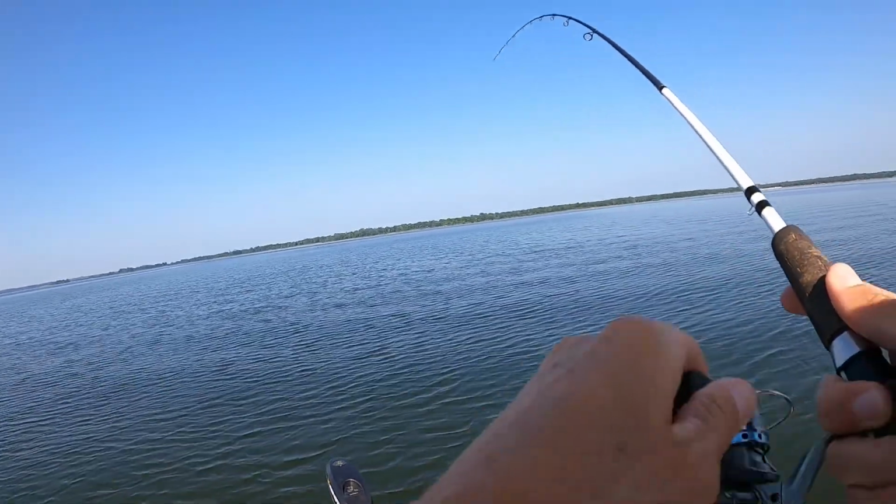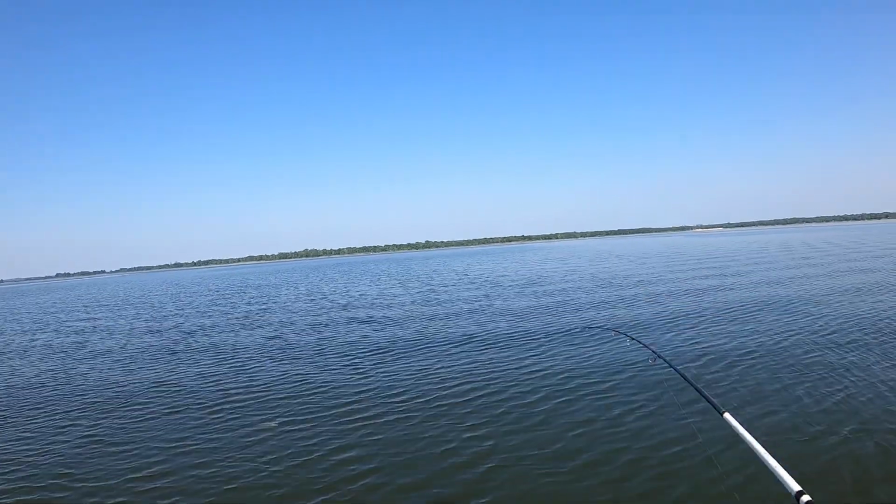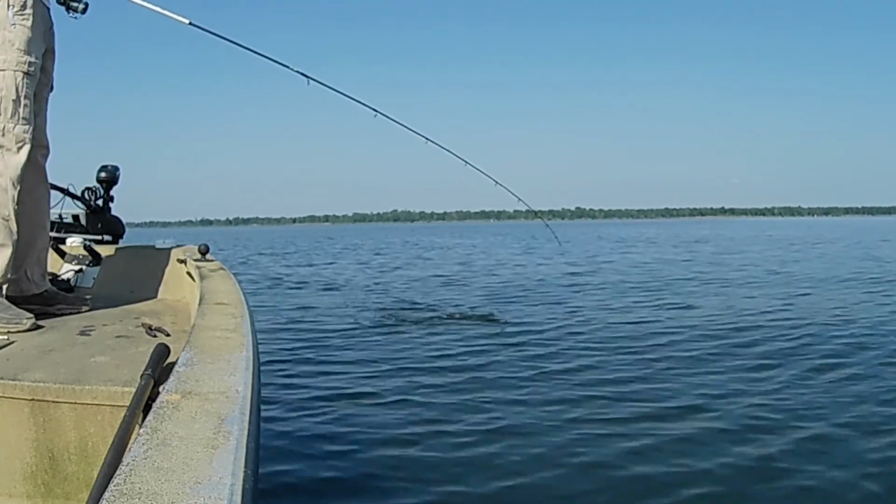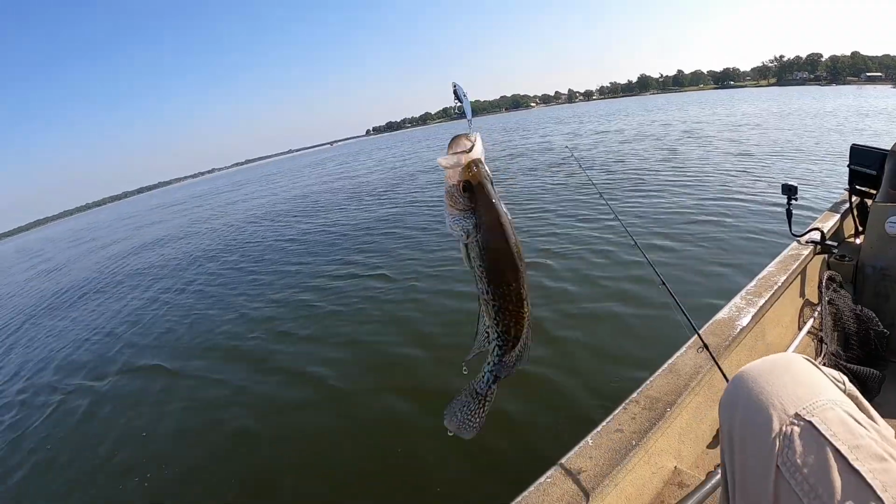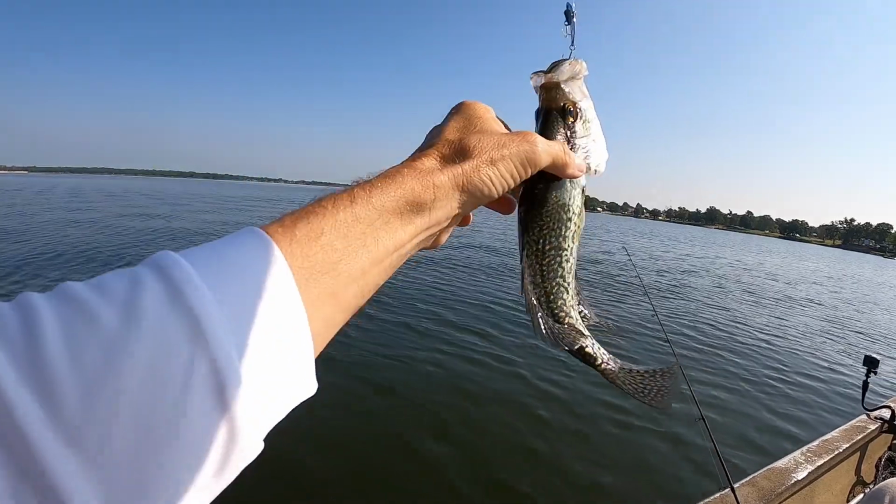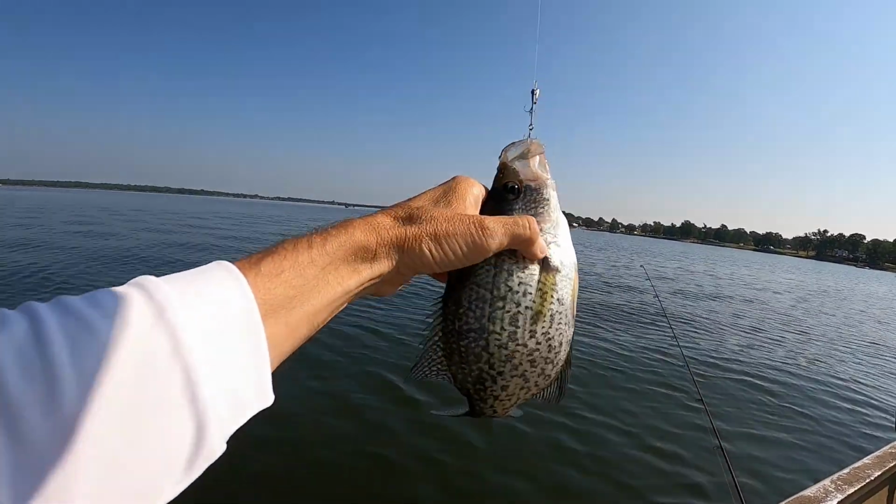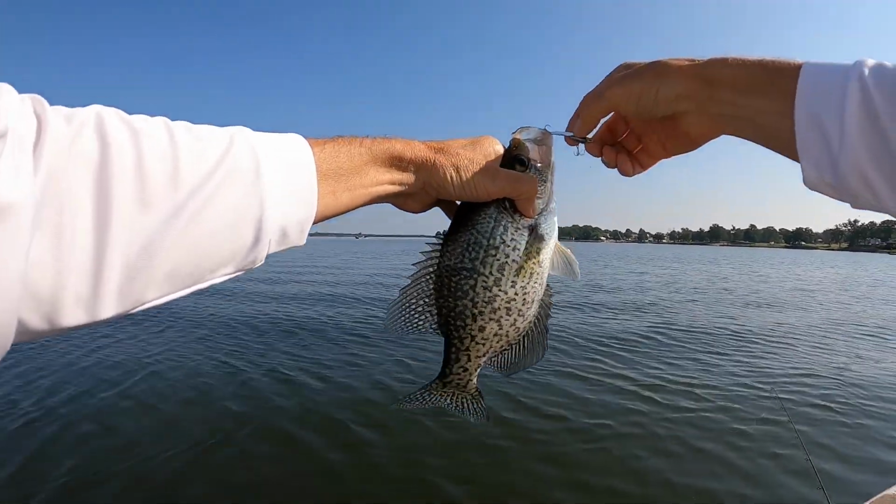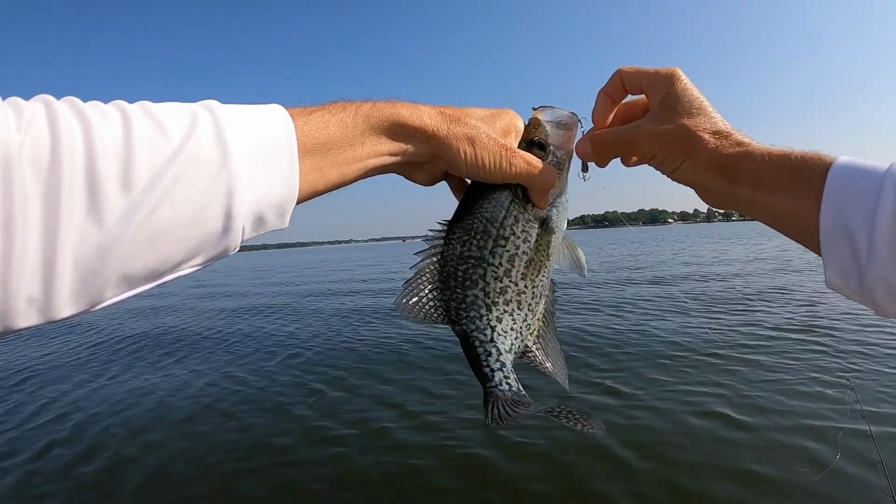This feels like it's a crappie right here. Yeah, looks like it is too. Look at that. Them old pesky black crappies we was talking about. Look at there. Yep, and see how that little treble hook got him. You know, they'll come up there and nip that bait. And that little treble hook's the one that got him right there in the back. You know, had I been using a jig, I may not have caught that fish, because they just barely nip at it.